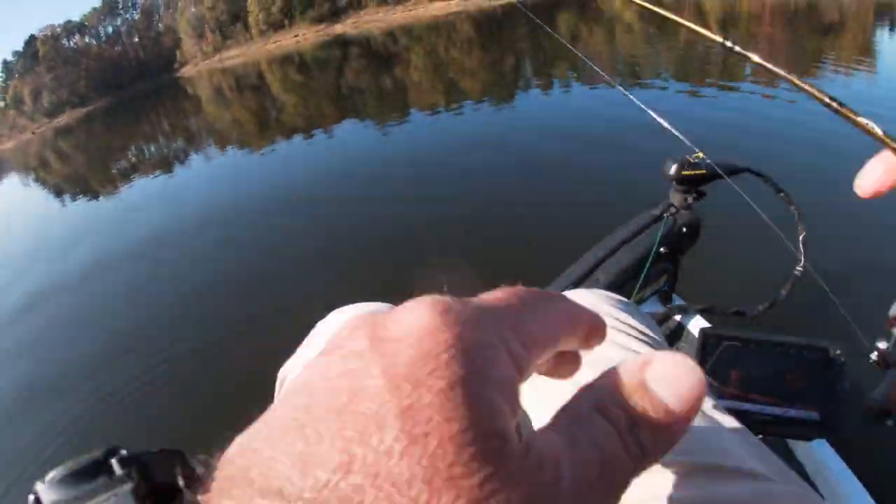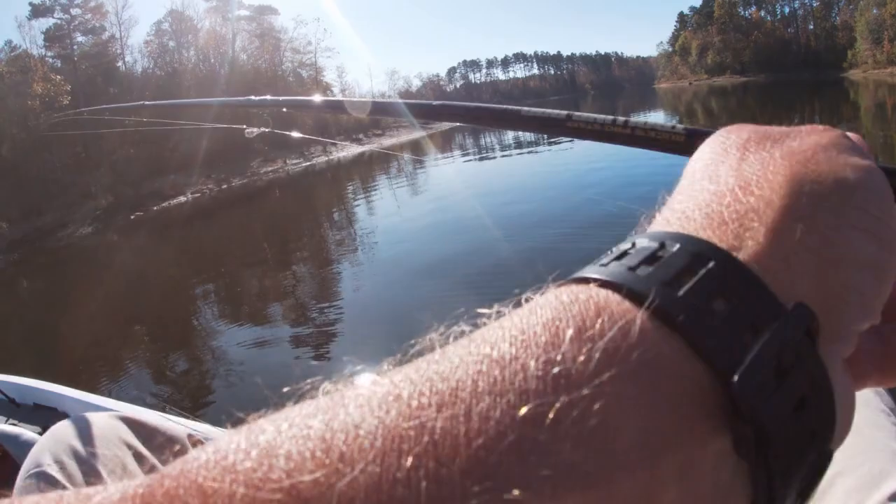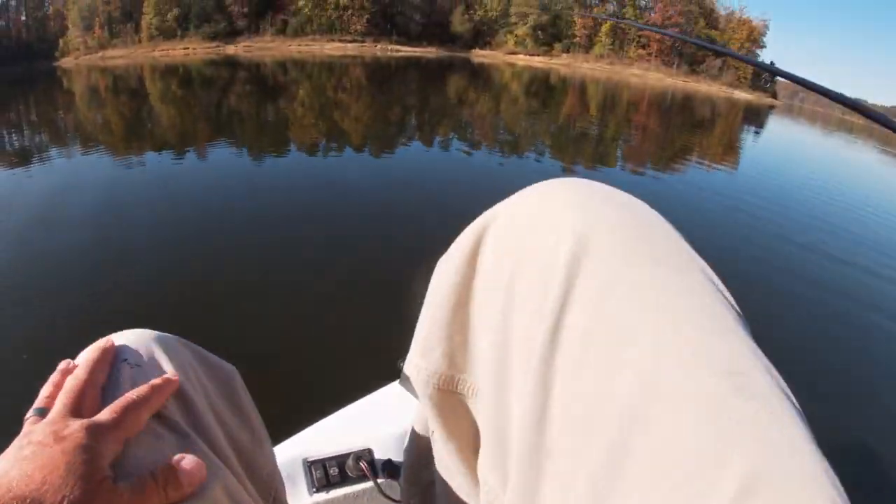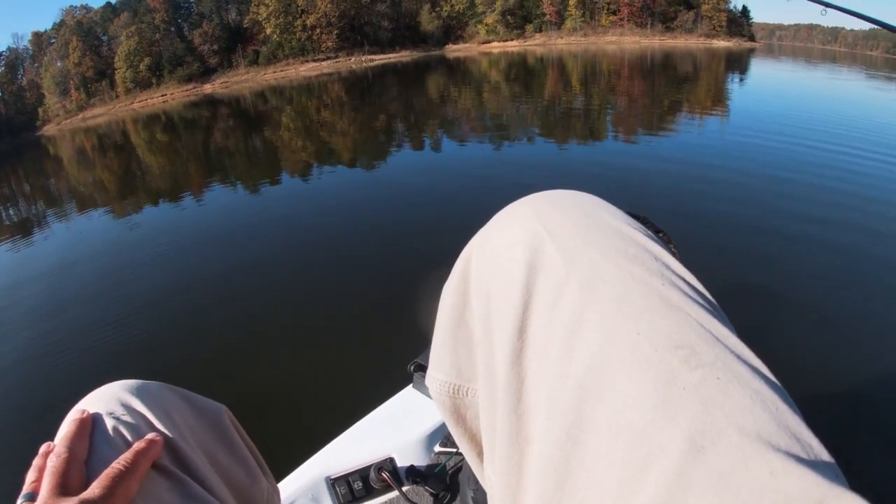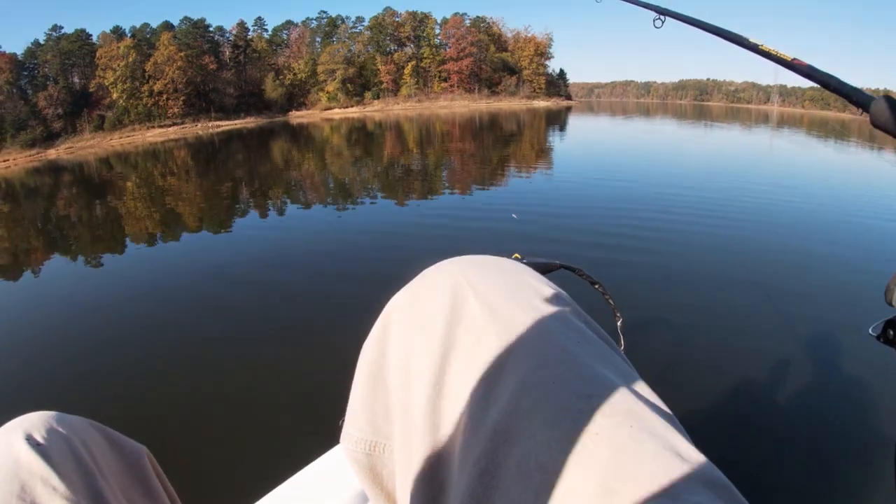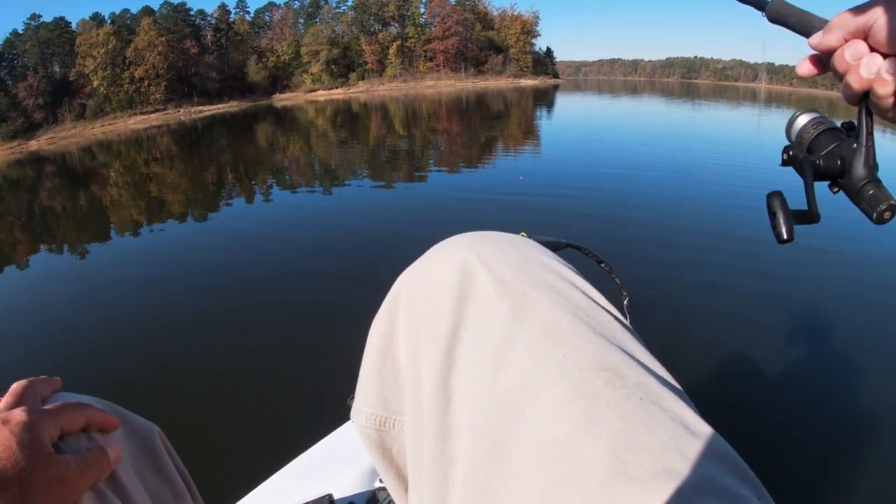Now, just for argument's sake, I'm going to try that white jig with this 14-foot pole. Let's see. I need to get within about 10 feet of it.